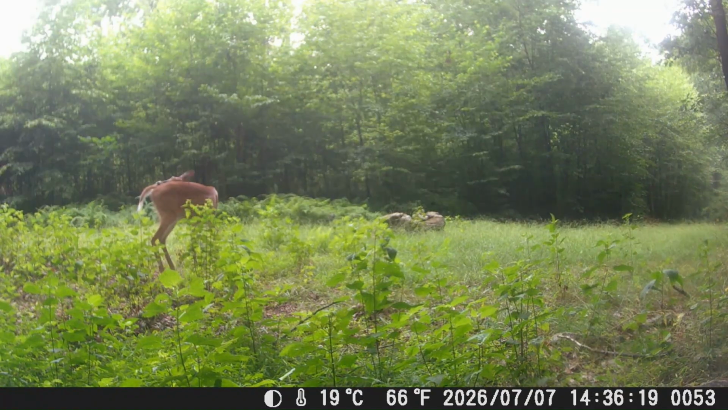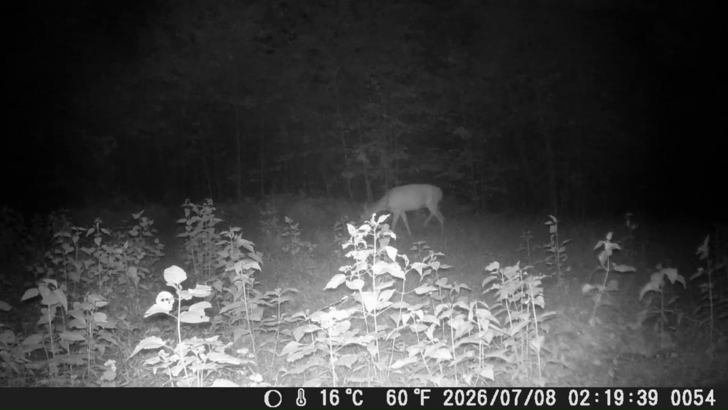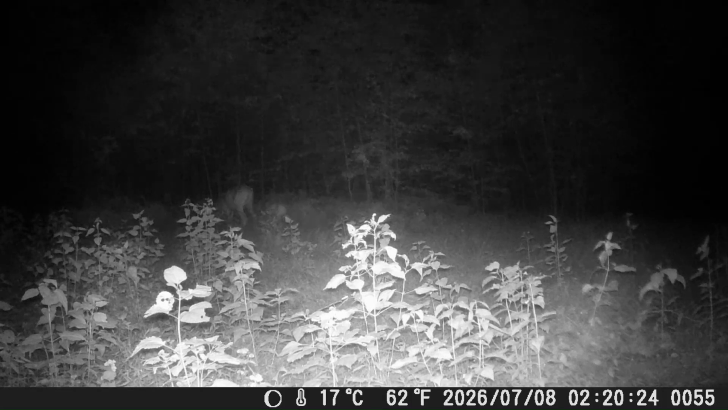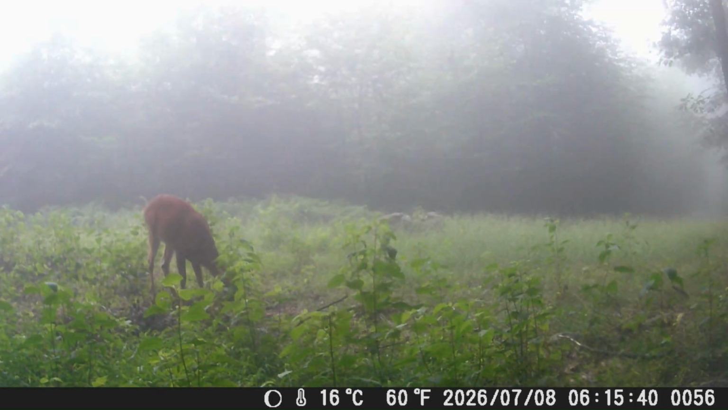Got at least a couple of days to have a single fawn with them running the property now. Like this one's taking a decent cleaning and scratching of itself. And another one in here in the dark with the fawn. Ain't sure if that's the bigger fawn or the smaller fawn. Well, I think it's a smaller one following behind her.